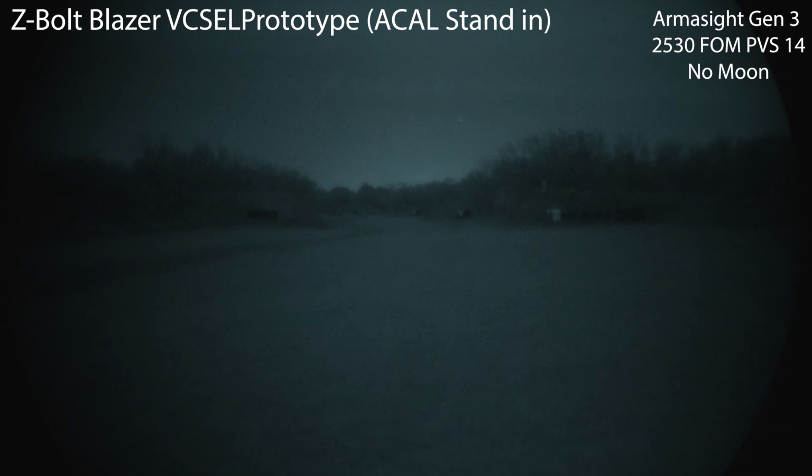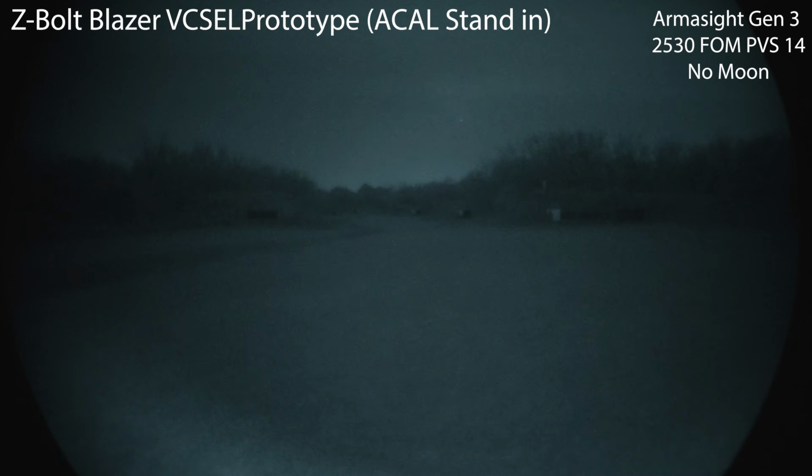And we also have what is not a prototype. This is the Z-bolt Blazer.